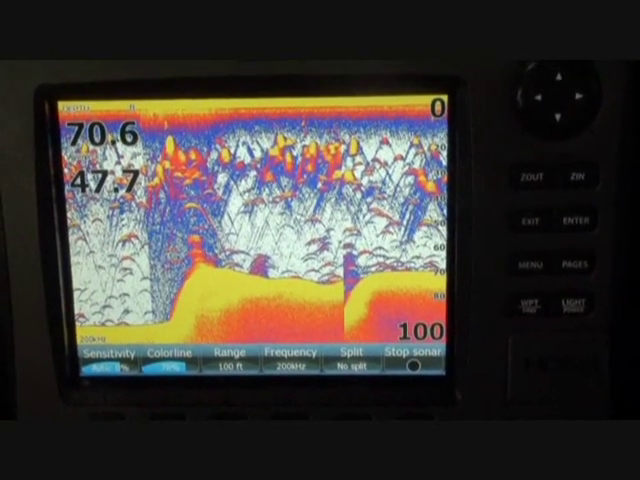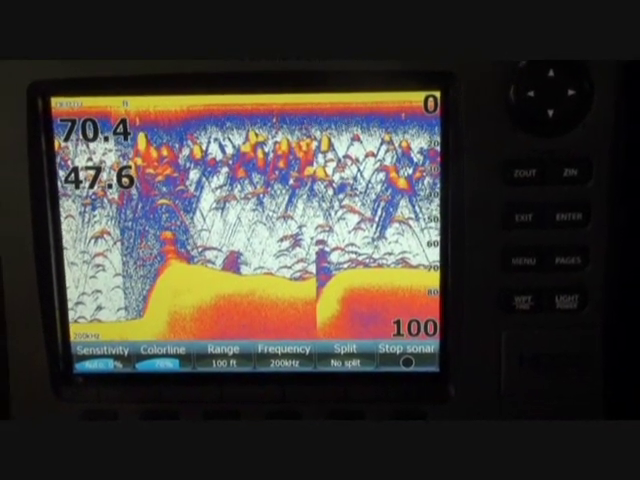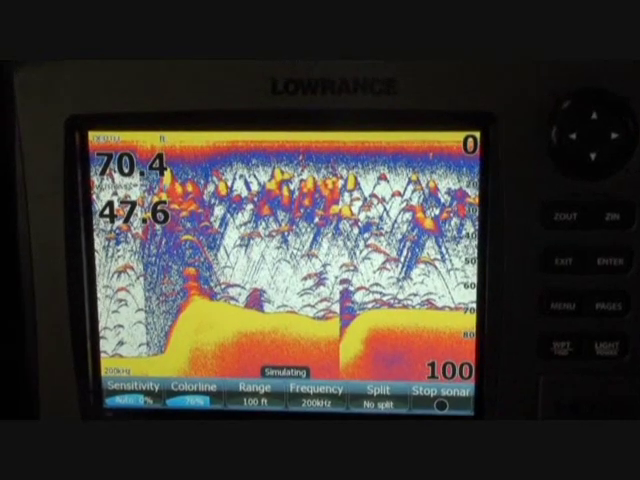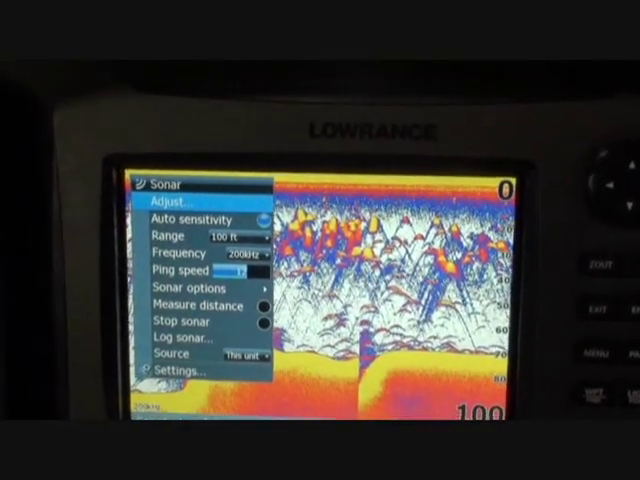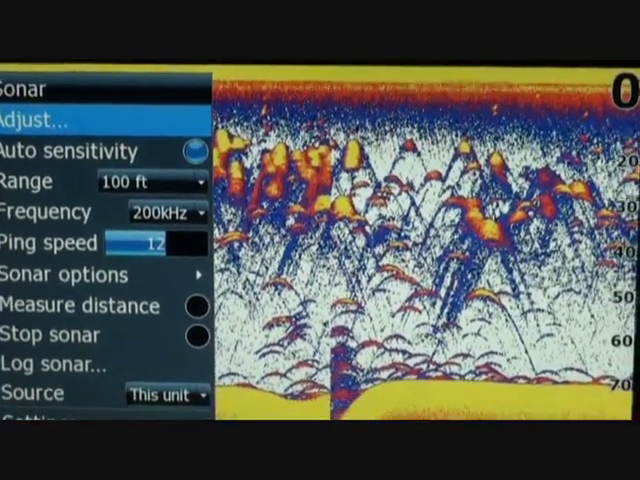Now, with previous LCX LMS models, I've really tinkered with the settings quite a bit. With the HDS, when it's selected in auto sensitivity, you really don't need to mess with anything. It pretty much runs itself.